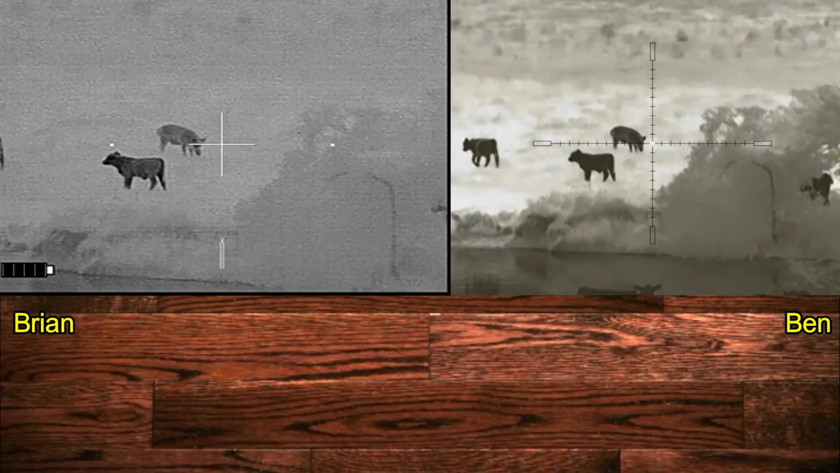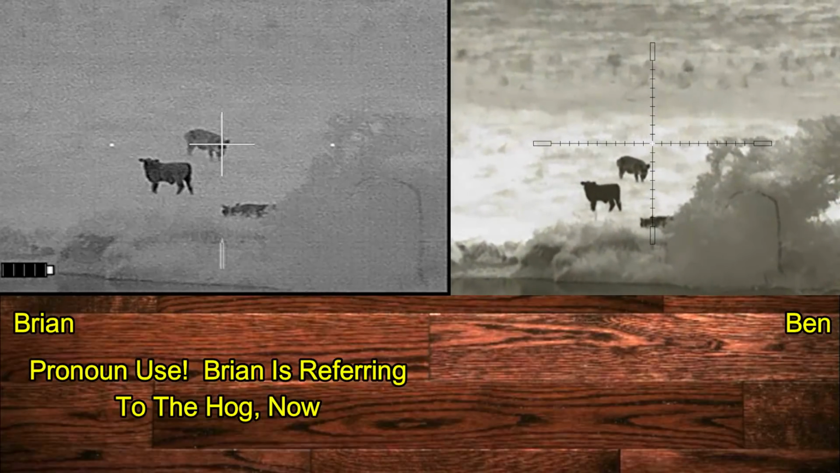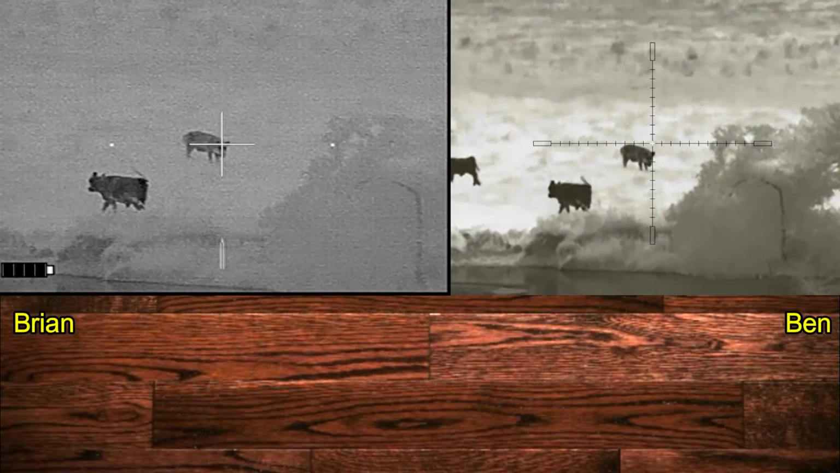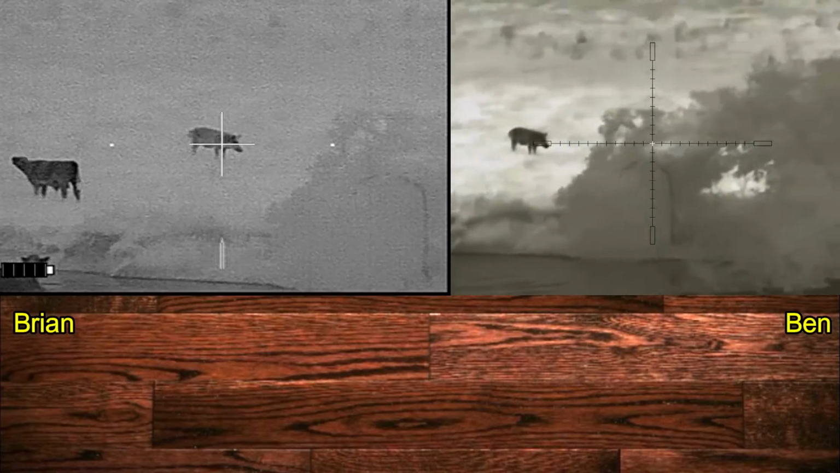Got another one coming up. I don't know if that's one that's been hit or not. It's hard to tell. We didn't see where this hog came from. We didn't know if this is our third hog or if this is one of our wounded hogs that has made it to the other side of the tank. We're just waiting for the cattle to clear at this point. How's the other cow? I don't see it.